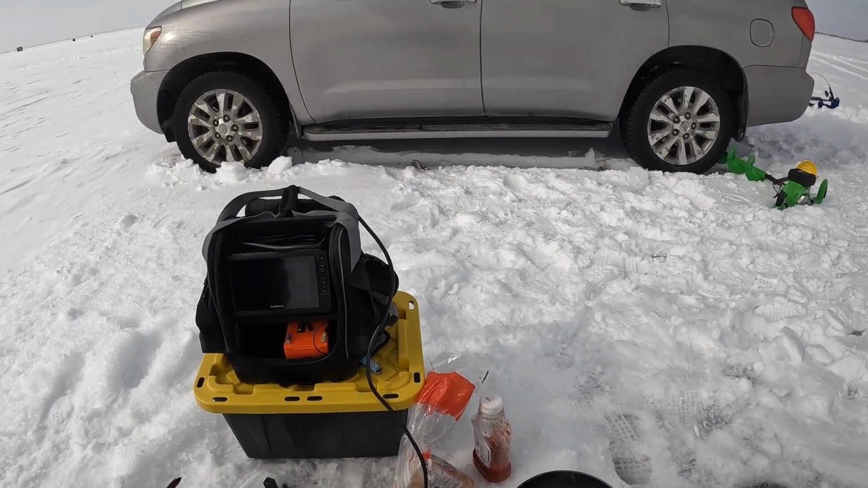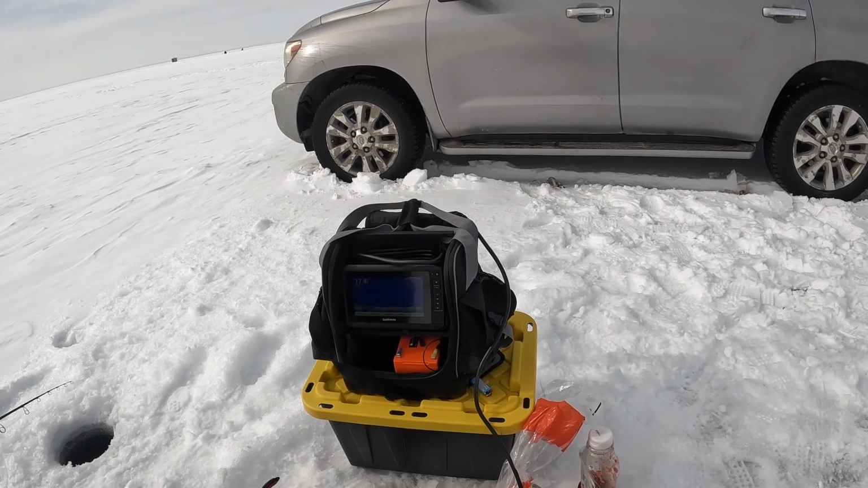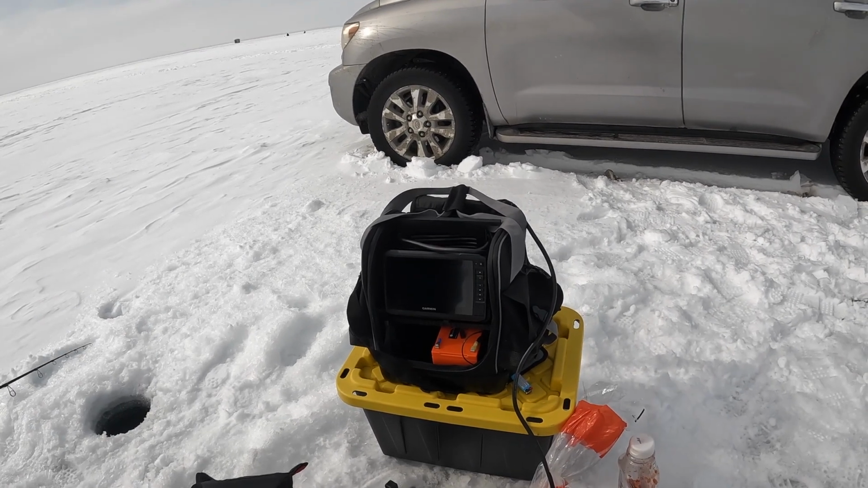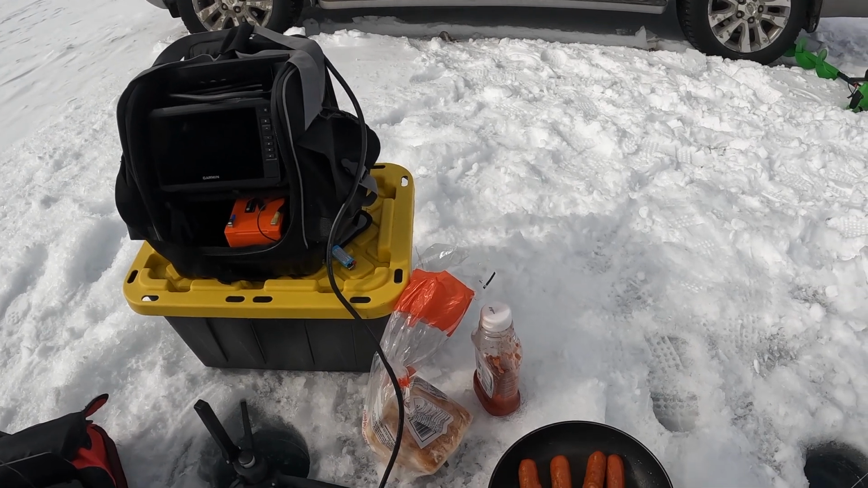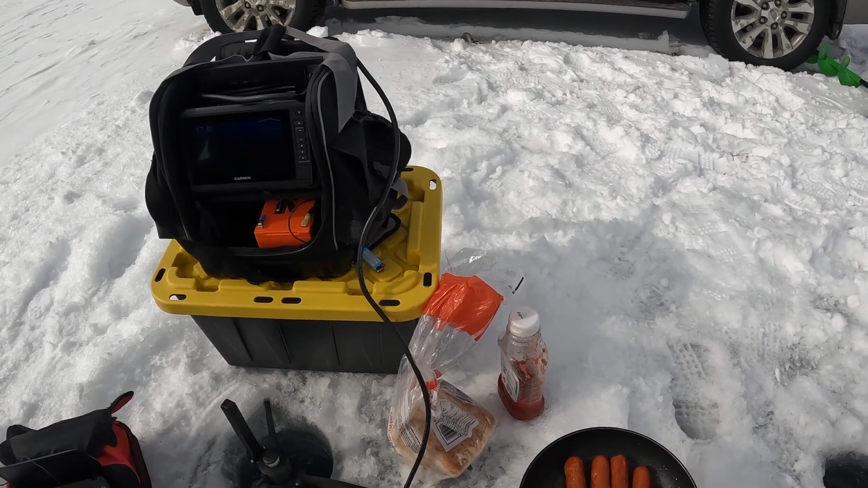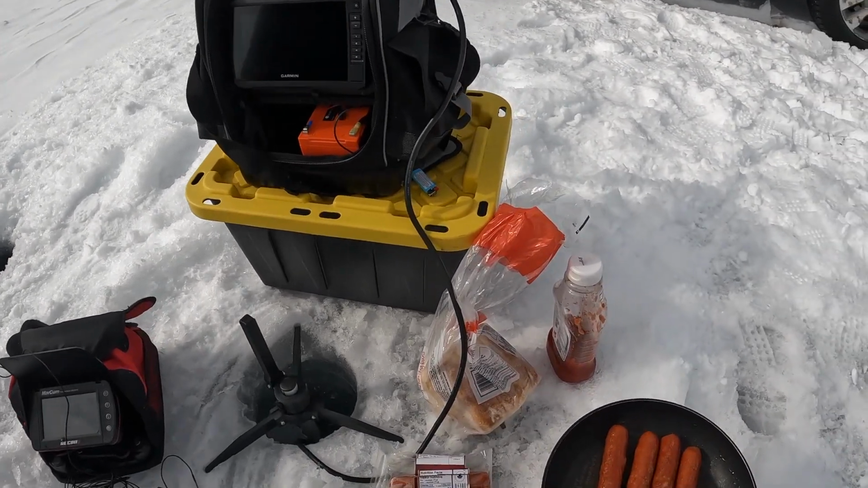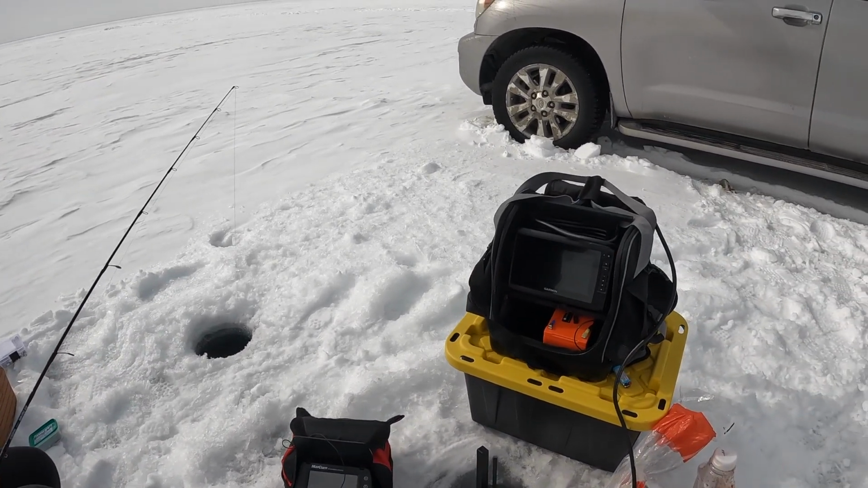Hit it. Really? You're going to swim right under it? Really? They're like perch? Maybe. This perch. It's gotta be. There's too many of them. Like the pike are gone. Oh, he's got a walleye. On a dinner bell. Nice.